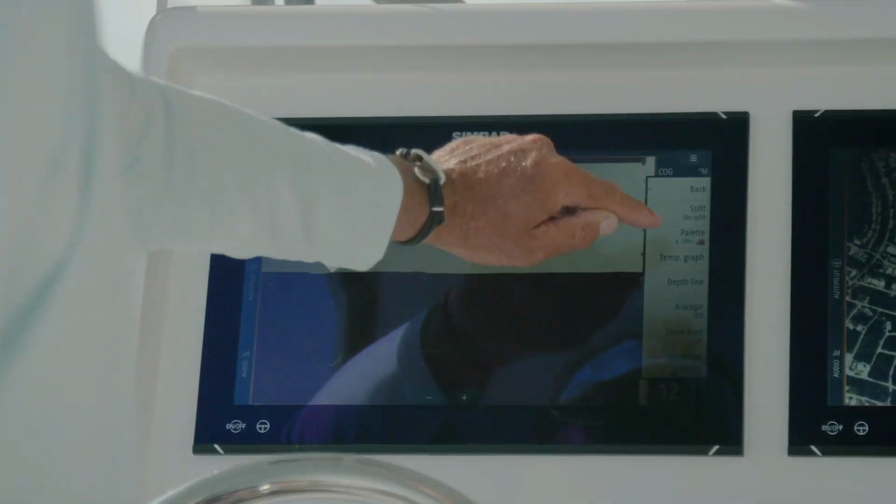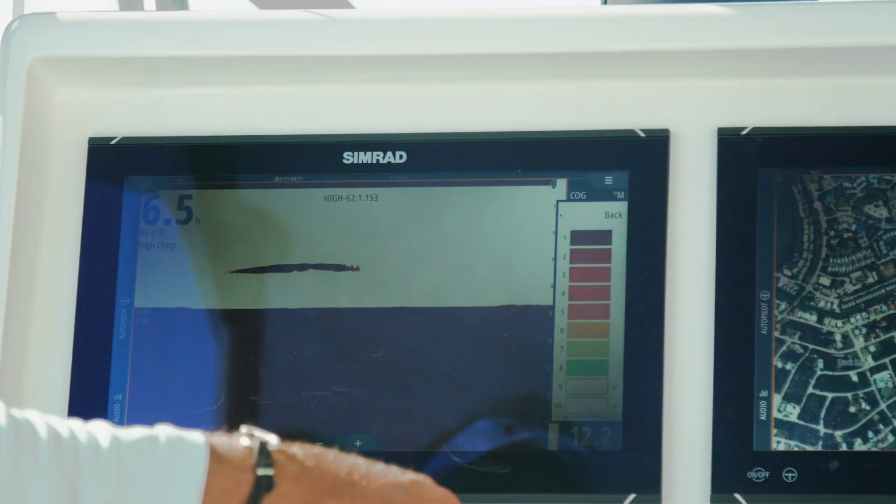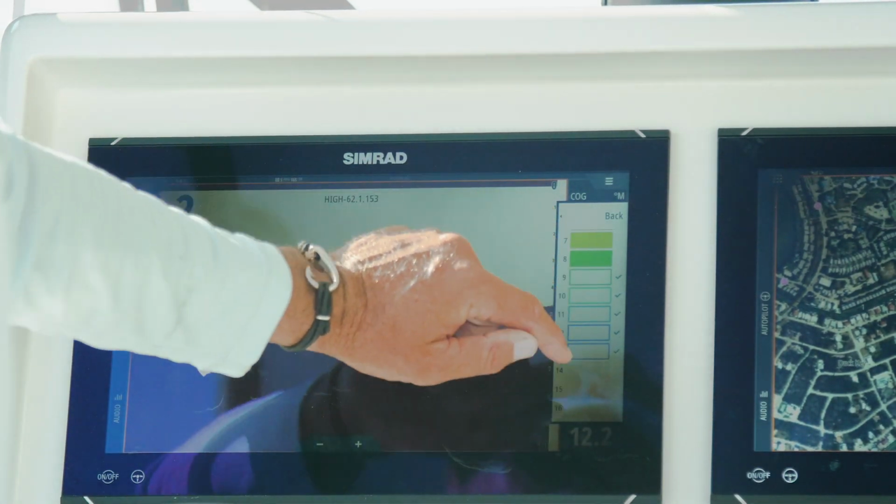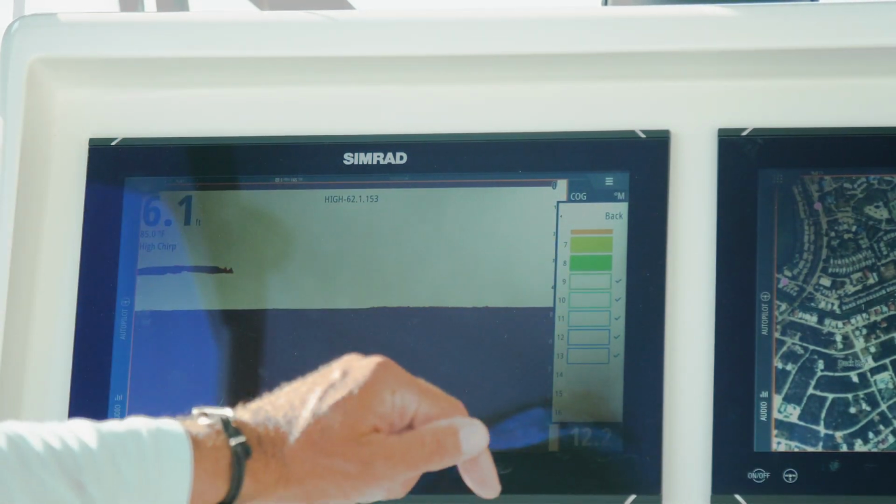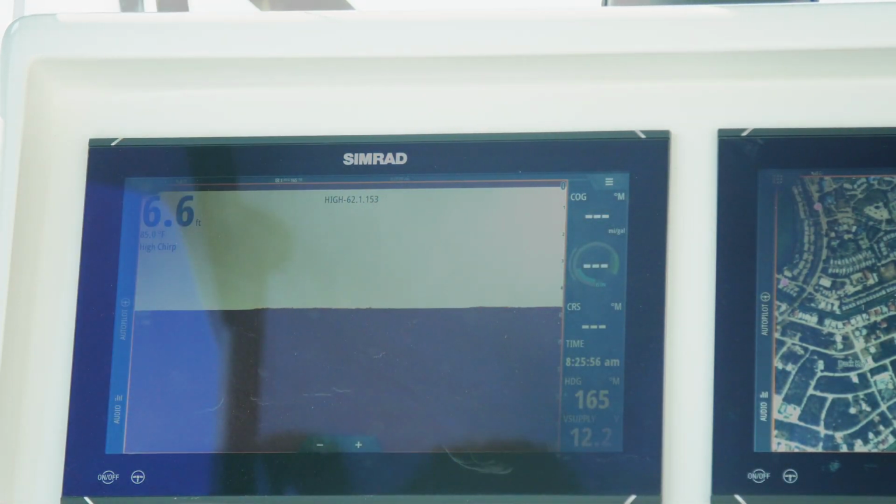More options. Zoom up. Color marker, color erase. Click on color erase. Check out the color spectrum. I've checked the blues and half the greens off, cleared out. Now my machine is set up perfect.